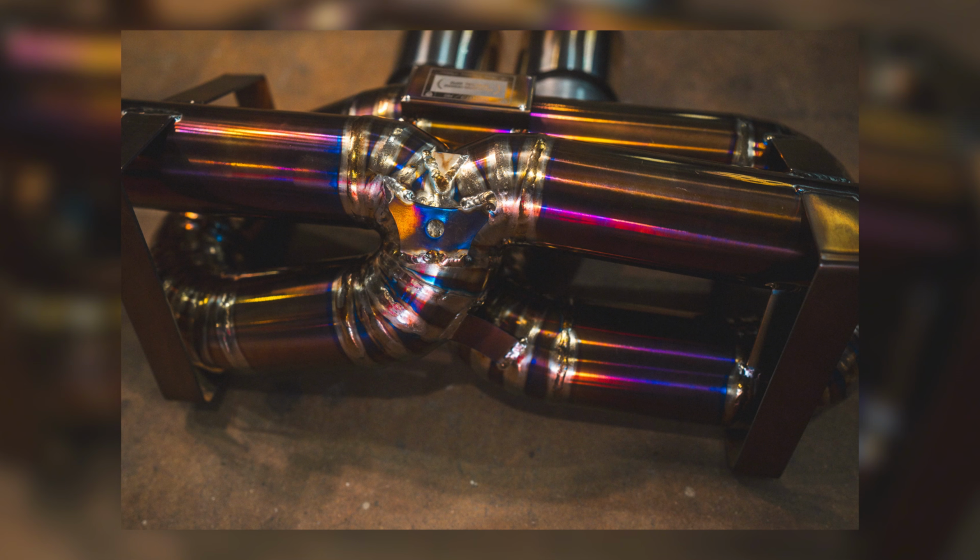Using our proprietary F1 configuration where it has the merge section, then it goes into a single, then comes out. That really draws out the depth and combines the high pitch experience. It just cranks these cars up.